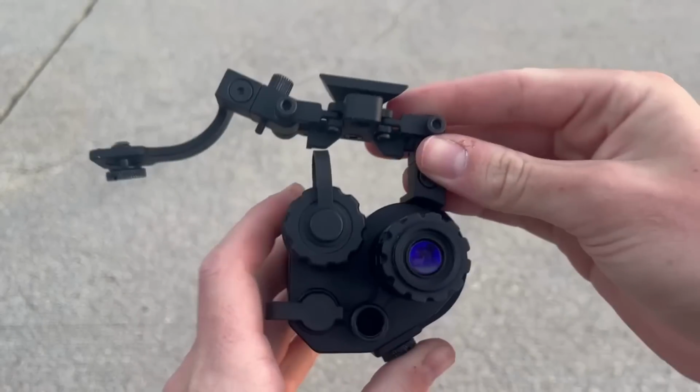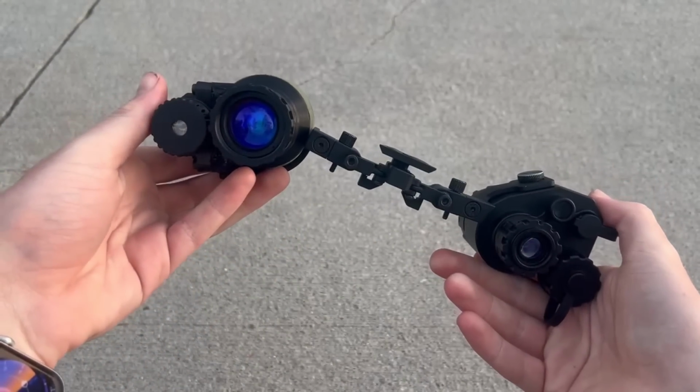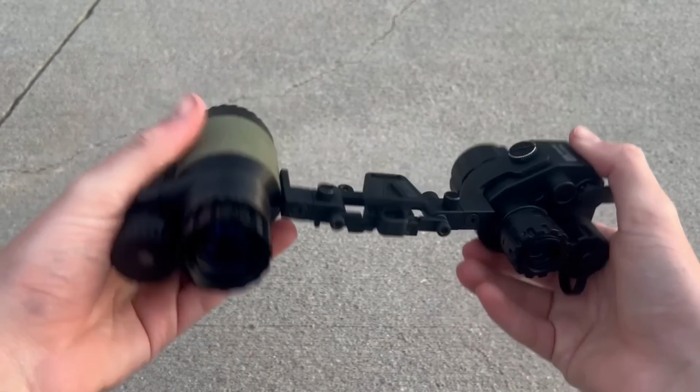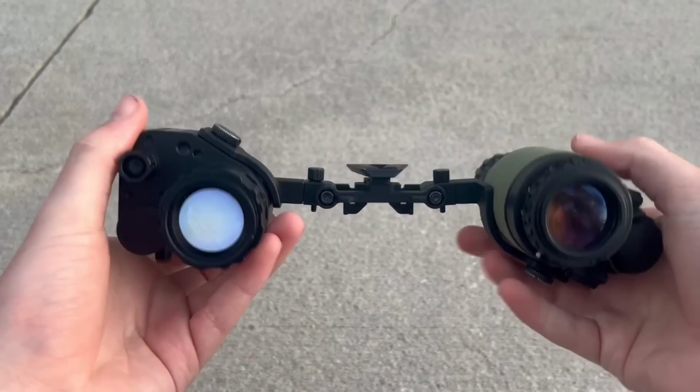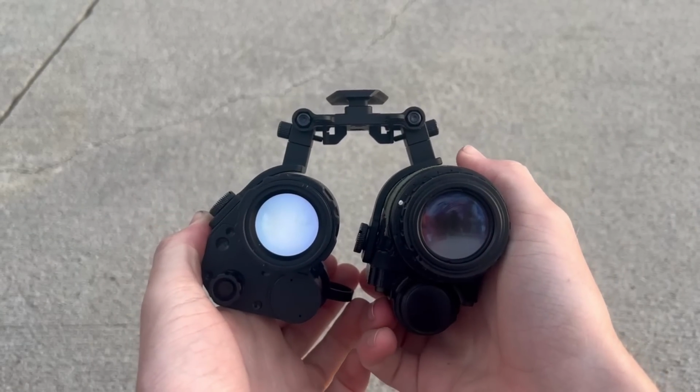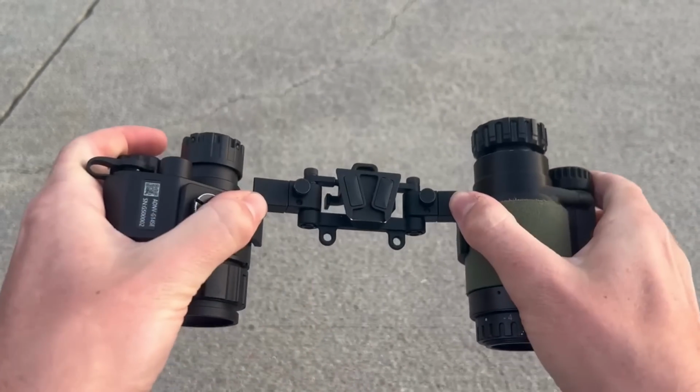Kind of interesting. I personally used the horizontal arm for the length of the review period. As this is a bridge, I was able to run this as a dual tube setup with my Gen 2 Plus monocular for a bit, as it used the same mounting pitch as standard analog monoculars. I was able to get depth perception out of it. This doesn't work for everyone, but it worked for me.